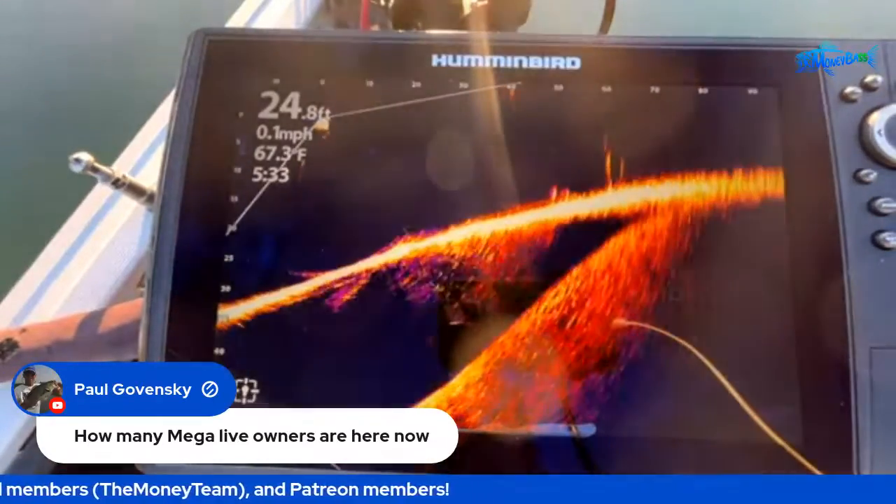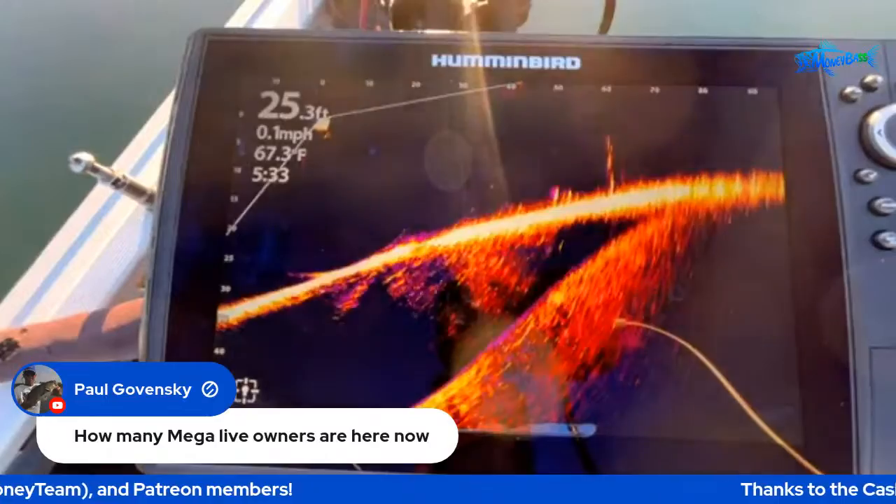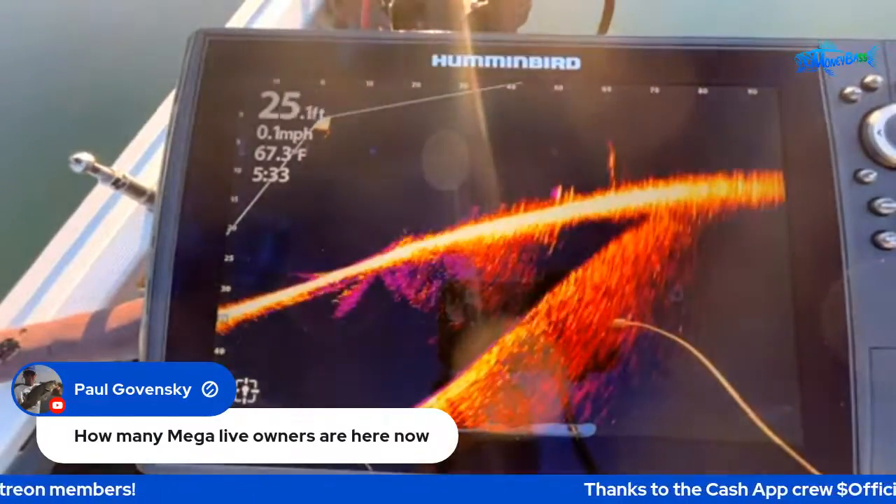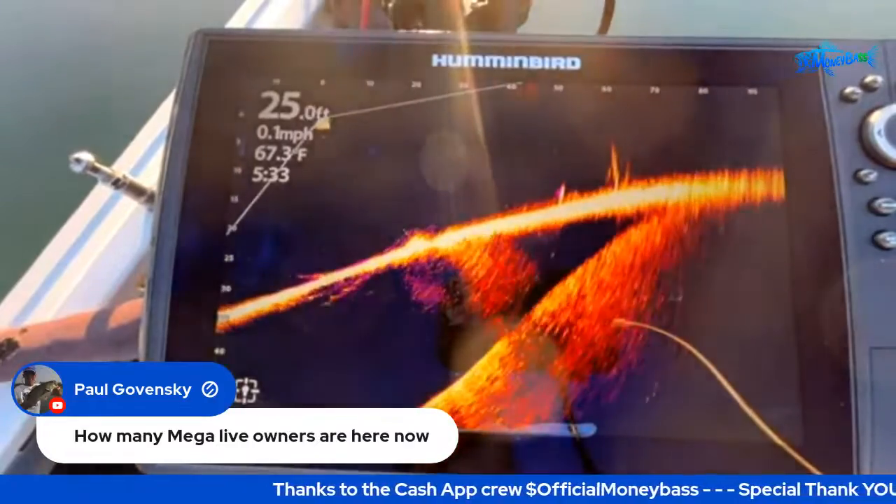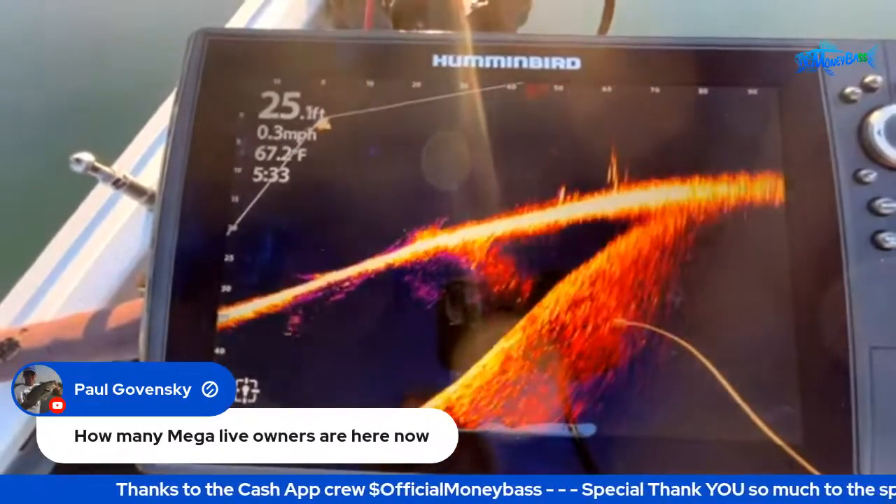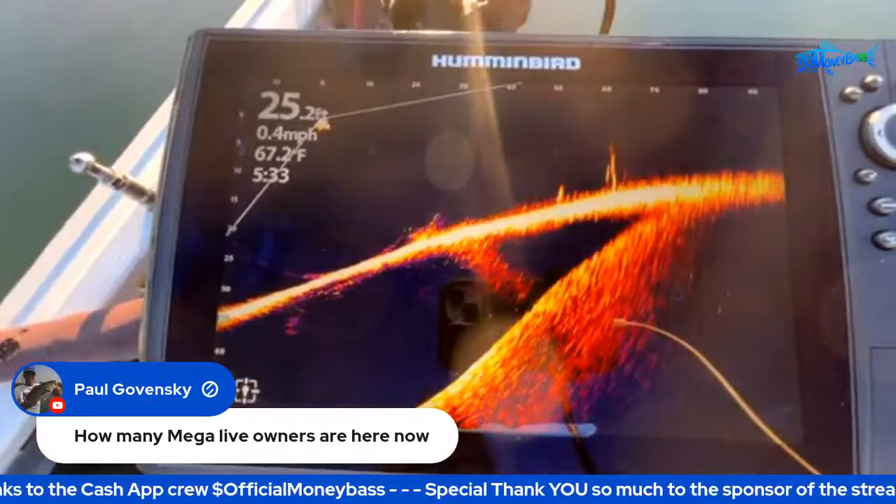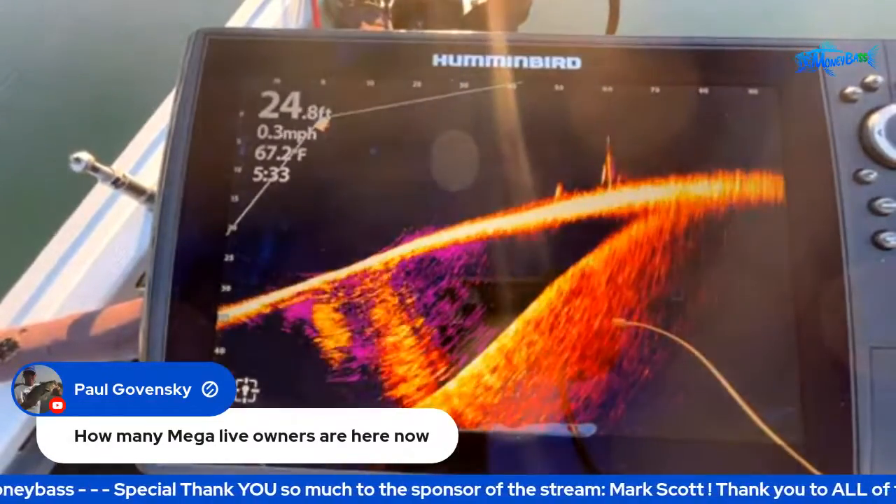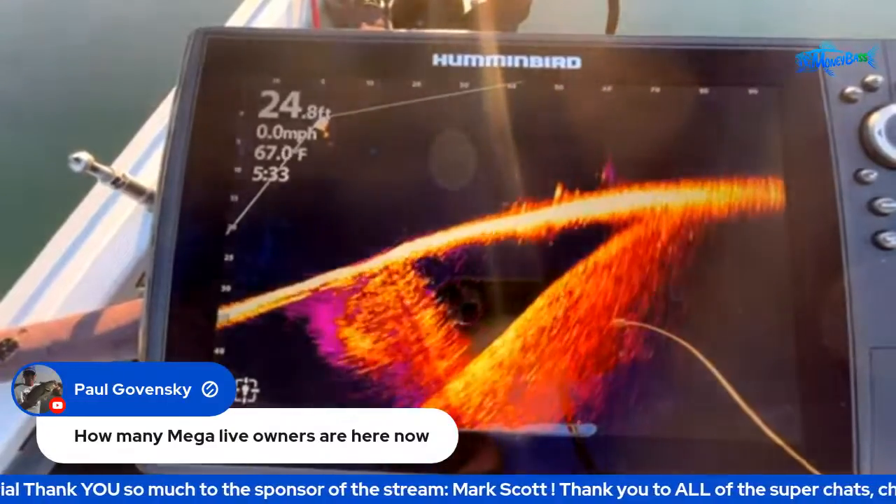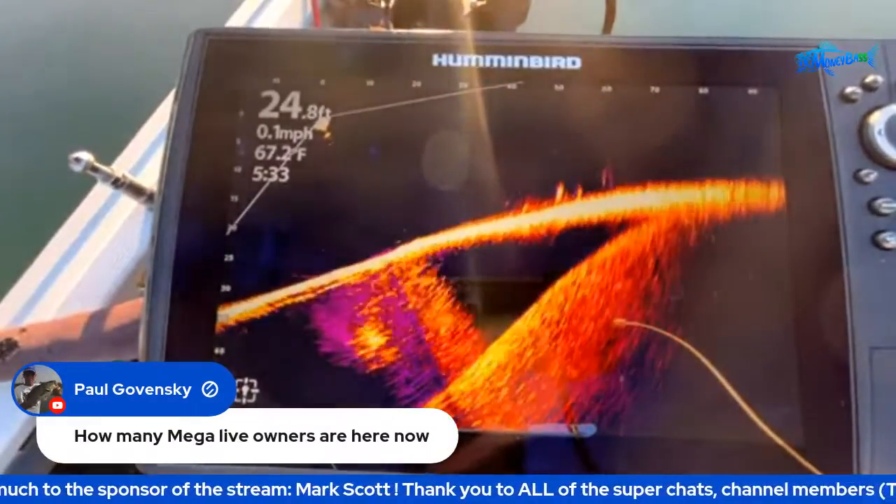All right, says how many Mega Live owners are here now? So yeah, if you are in the chat and you have Mega Live, put Mega Live in the chat. If you are running livescope, put livescope in the chat, and if you are running active target, put active target in the chat. On this channel, guys, it's a mixture of all of the different brands, different setups. We're mainly here just to help each other out, so it doesn't really matter what system you run.